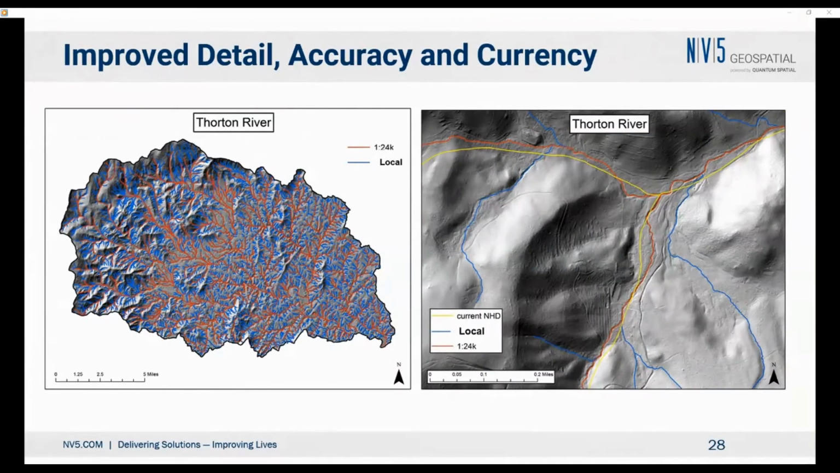What we expect to see at the end of this process is greater detail, greater accuracy, and greater currency. So we're going to see on the left-hand side the 1 to 24,000 delineation that's accurate. That is then complemented by that local scale level of detail. And on the right-hand side, we can sort of see where the current NHD was, and then the new EDH at 1 to 24,000 and at the local scale.